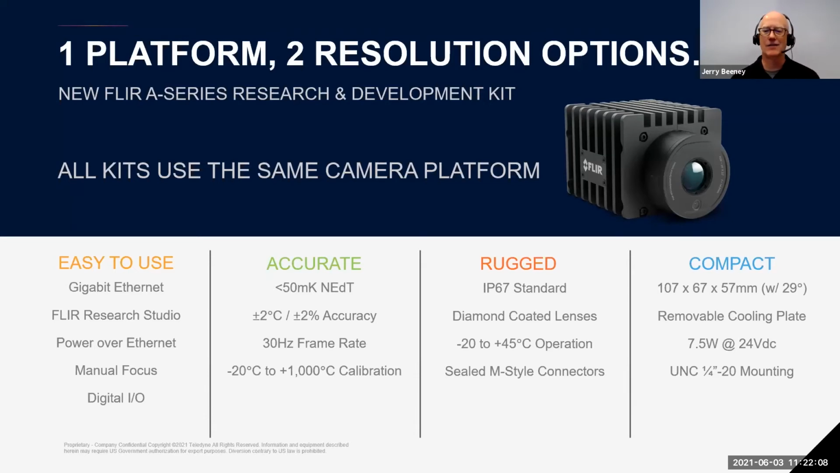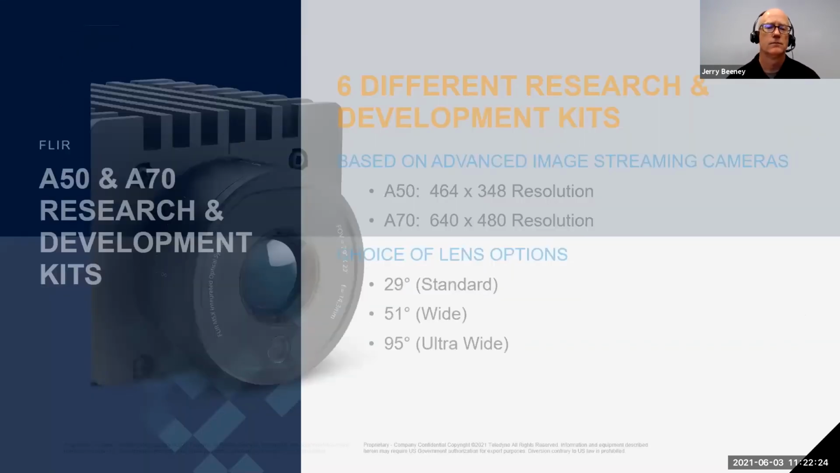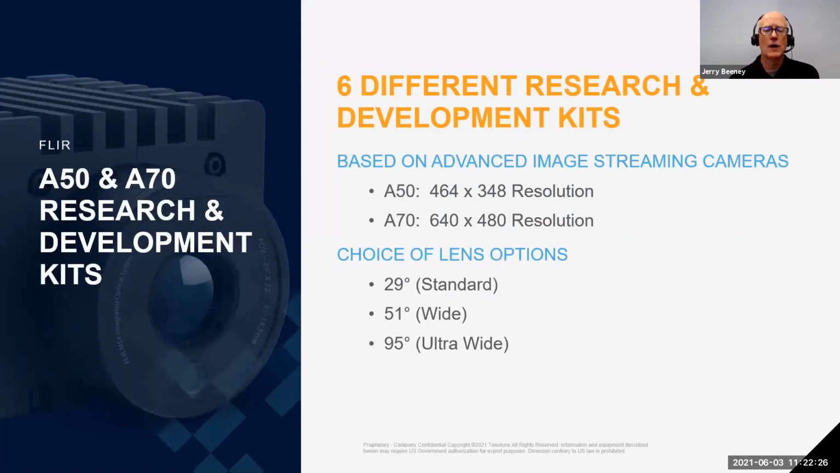And when you add in the plus or minus 2% accuracy and the expanded calibration range up to 1,000 degrees Celsius, the A50 and A70 cameras are a great entry-level thermal camera platform for R&D and science applications. So these new A50 and A70 research and development kits are offered in 2 different detector resolutions and 3 different lens options.